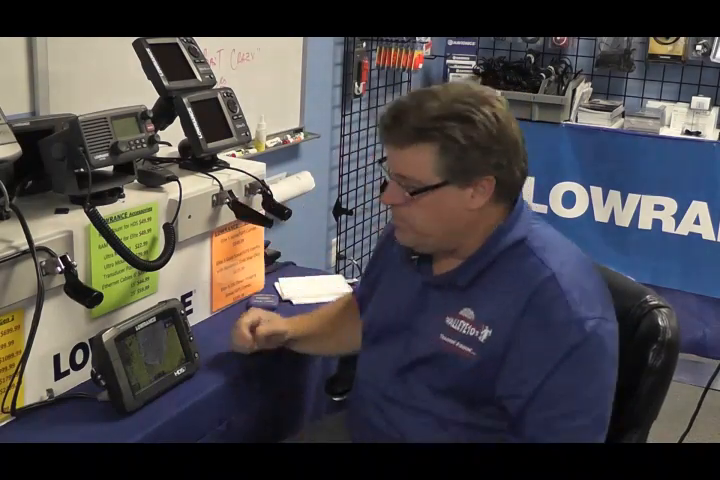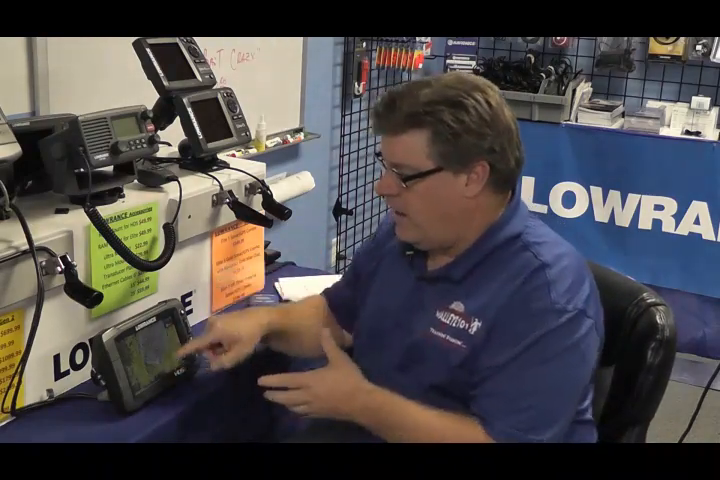I'll never get there. On a non-touch unit, it's pretty hard. You either have to take the unit inside and delete all these waypoints one at a time, or if you're lucky, you can do a little bit by symbol, or you have to take them into some kind of waypoint management software on your computer and work with them. But the touch makes it really, really simple. So here's what we're going to do.